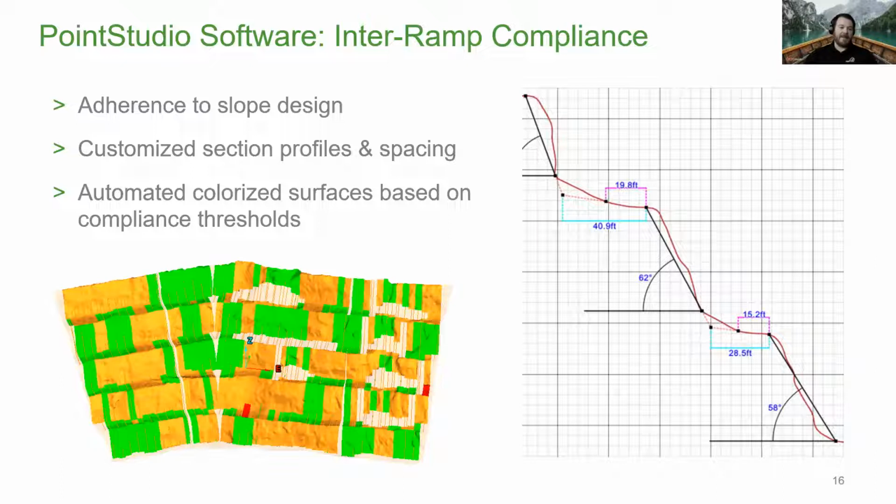So this is just another tool utilizing the same 3D data that you're capturing for your mapping to do some design compliance. So this is a helpful tool for geotechs in particular, and engineers to understand where their design compliance is at.